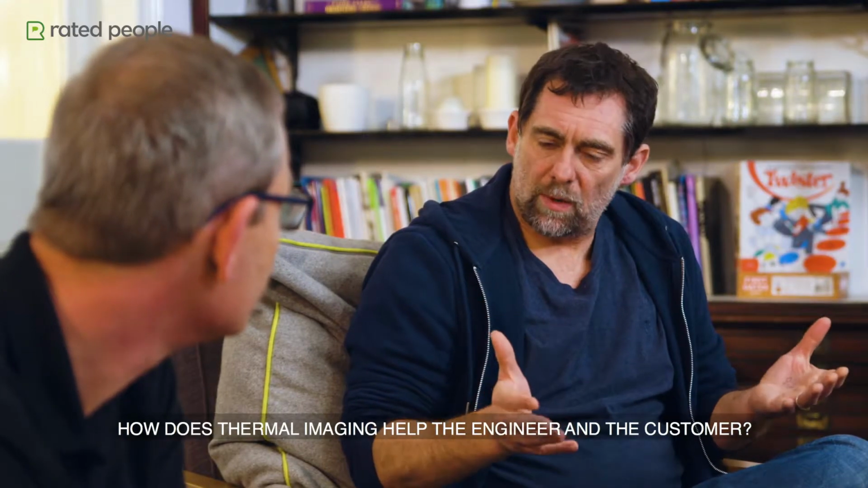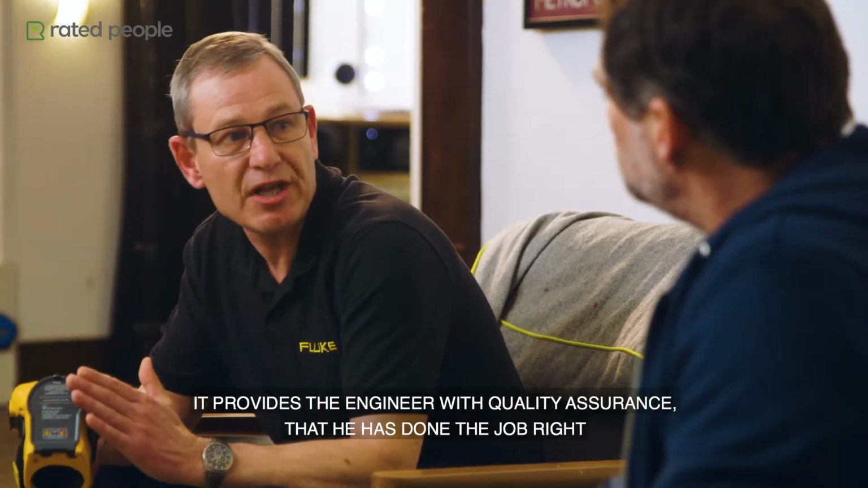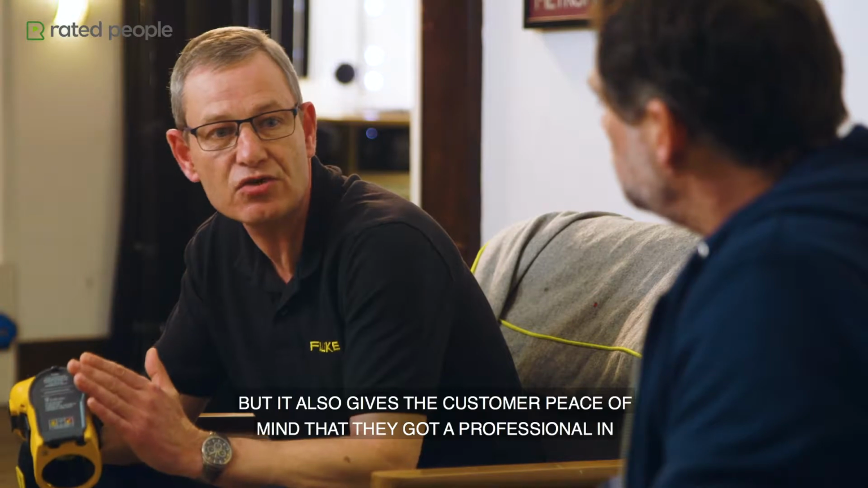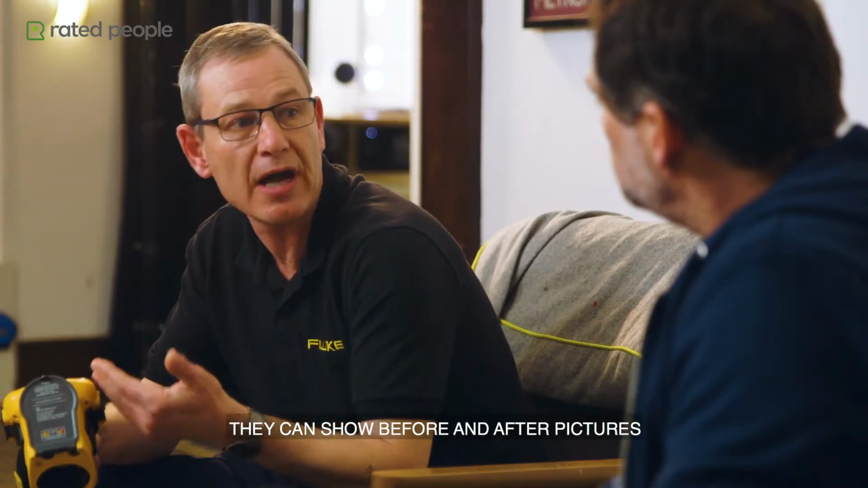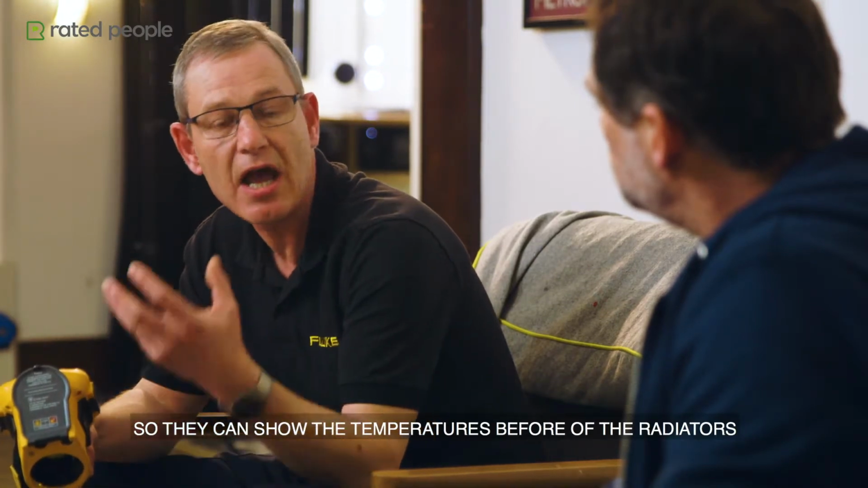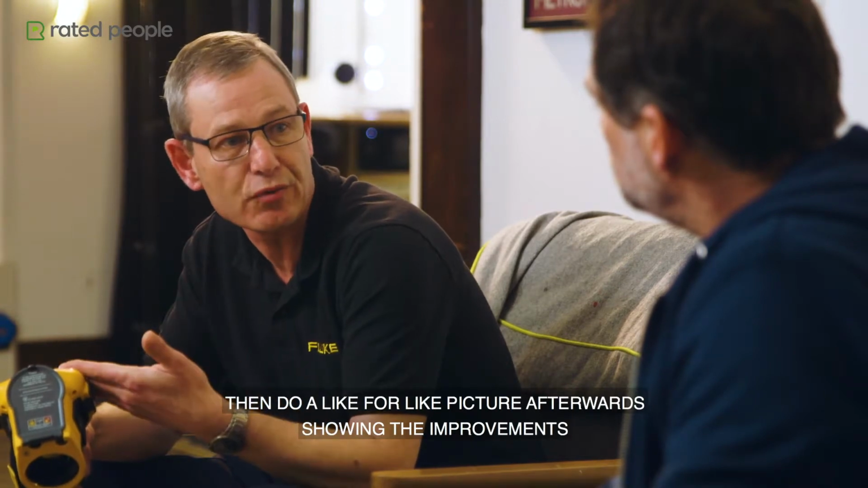Simon, how does this thermal imaging help the engineer and the customer? Well, it provides the engineer with quality assurance that he has done the job right, but also it provides the customer peace of mind that they've got a professional in. They can show before and after pictures, so they can show the temperatures before of the radiators and then do a like-for-like picture afterwards showing the improvements.